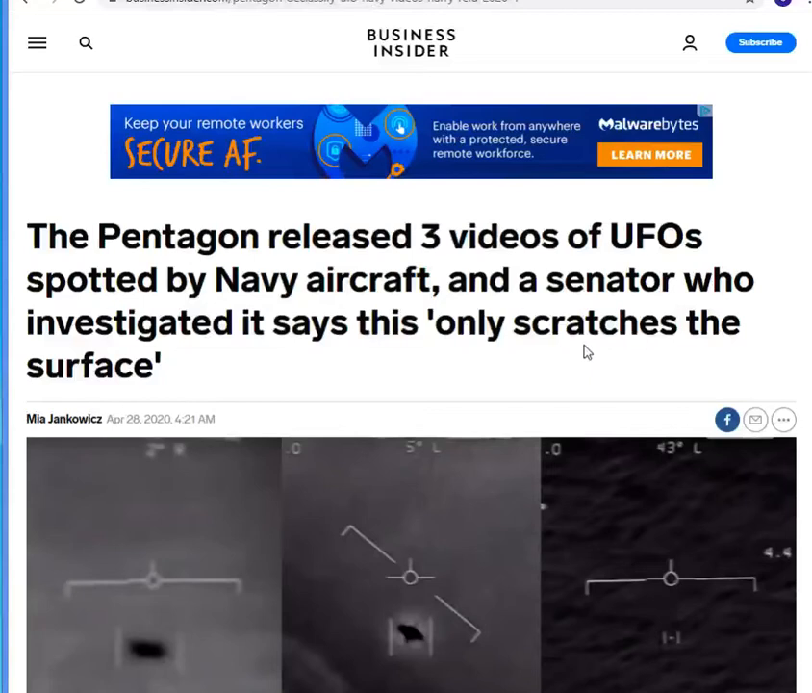This is Red for Real, and today we're going to be looking at the 3 videos recently released by the Pentagon showing UFOs spotted by Navy aircraft. Now, all 3 of these videos had been previously leaked before they were released, but because they were officially released by the Pentagon, they have picked up traction in the news.